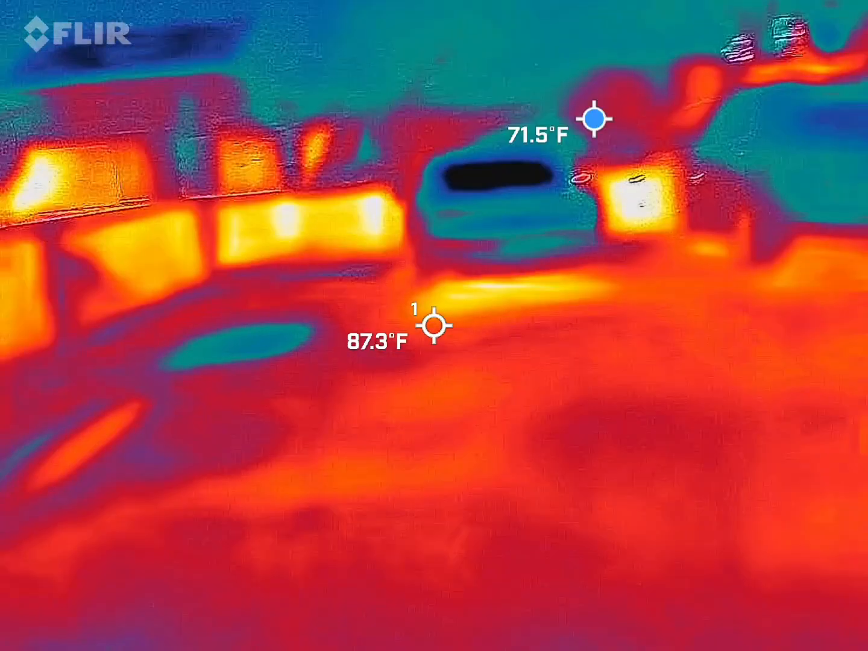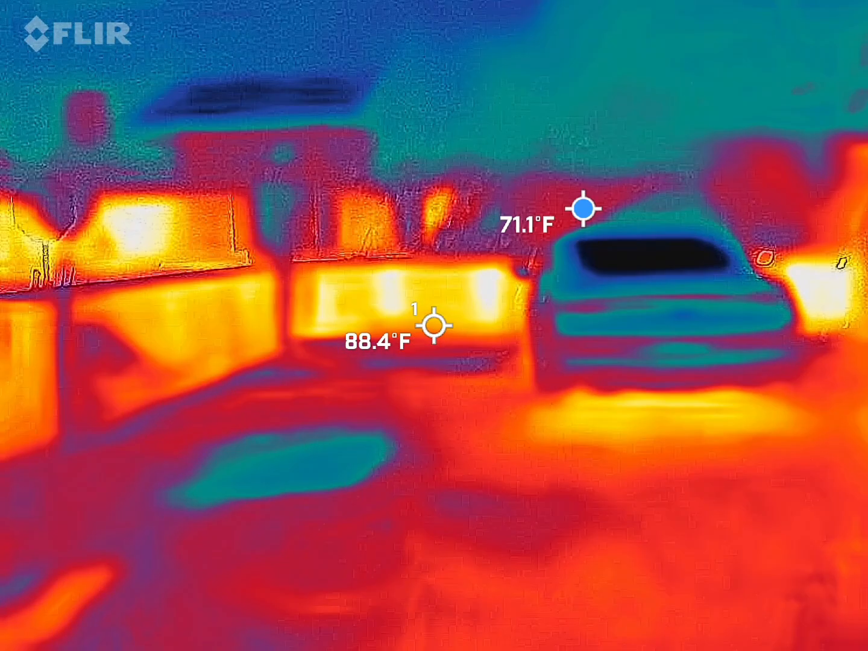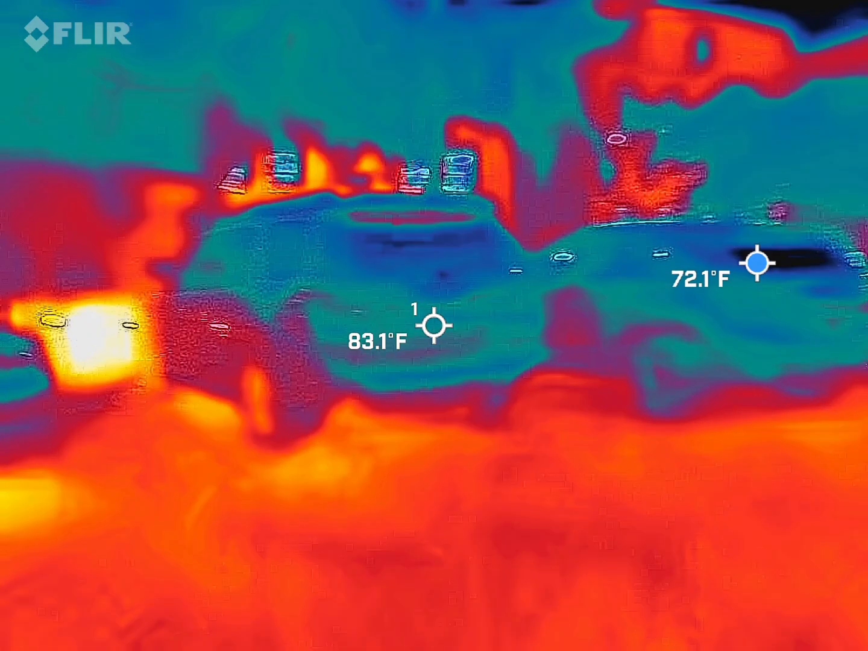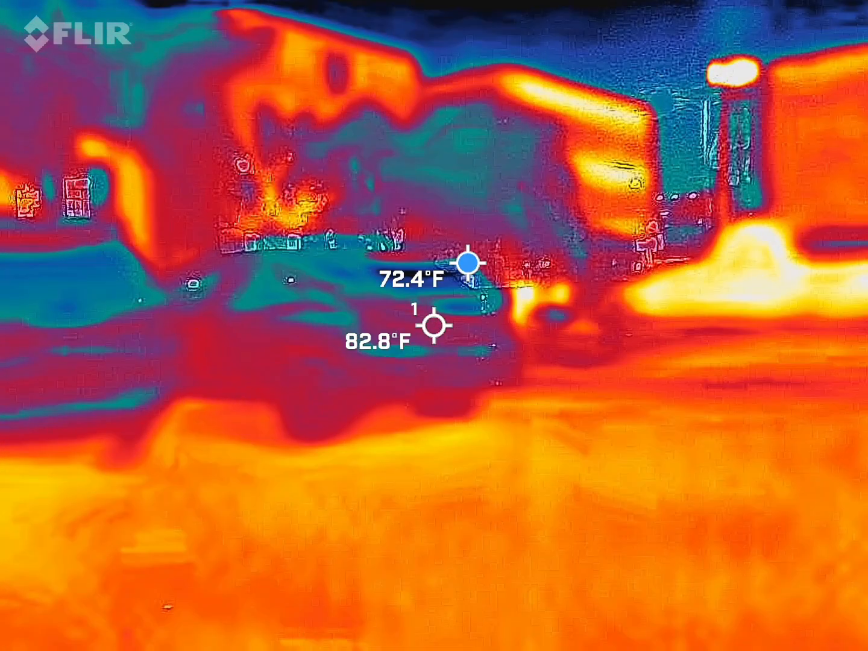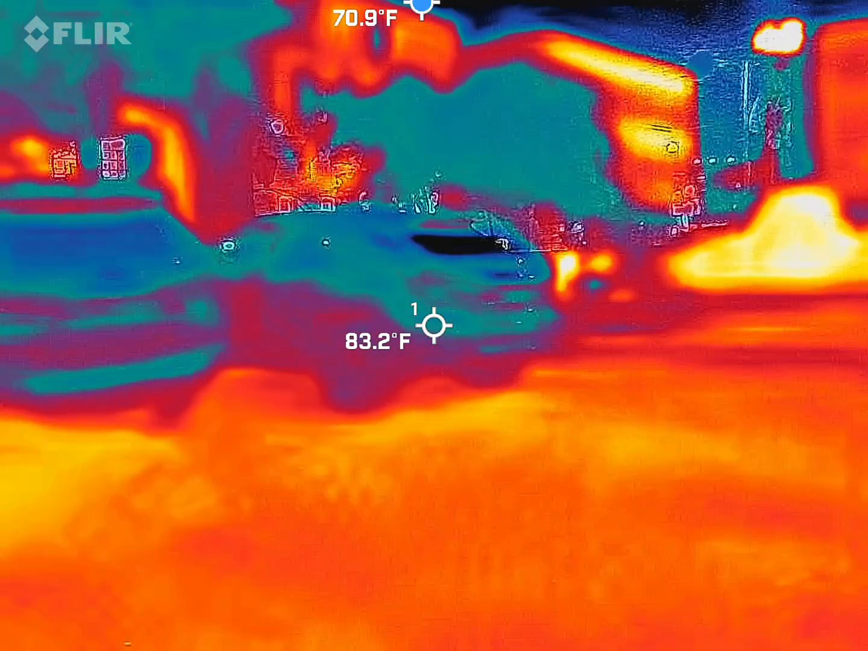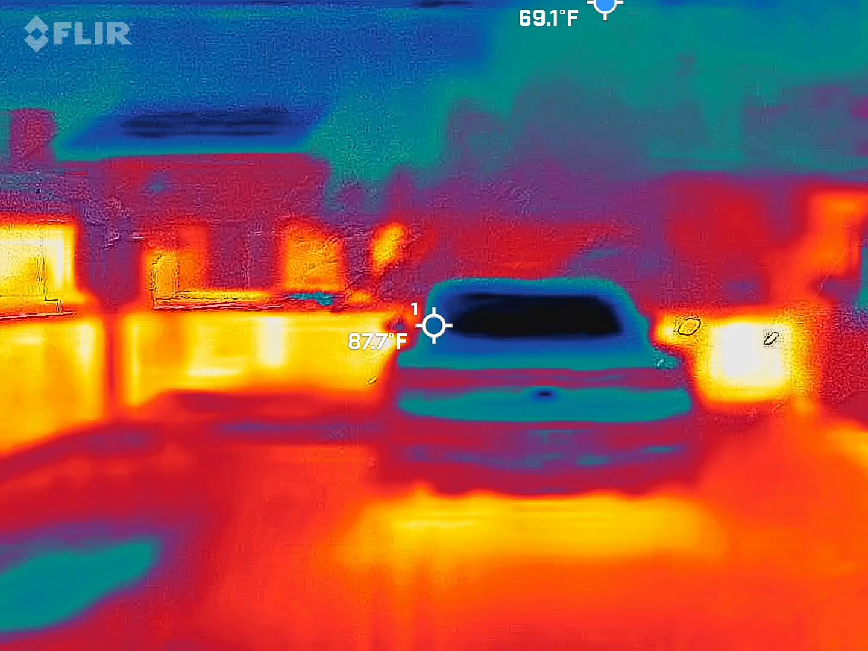From the vehicle, it's showing 72 degrees in each of these vehicles, but I don't think that necessarily means anything.